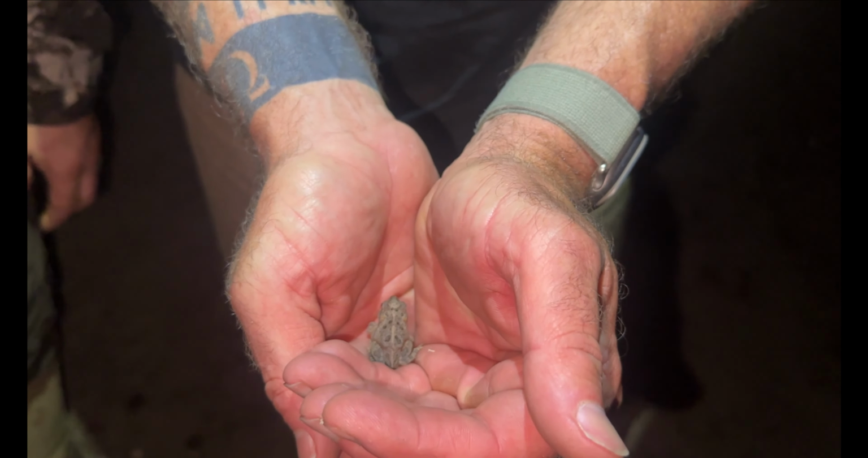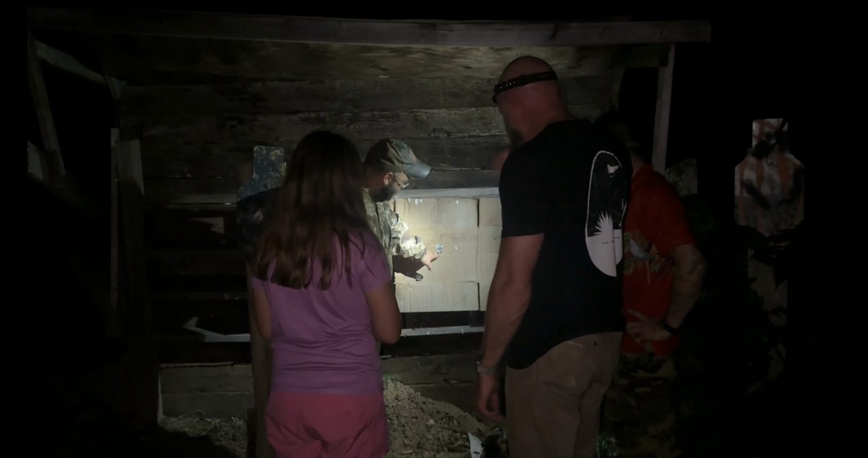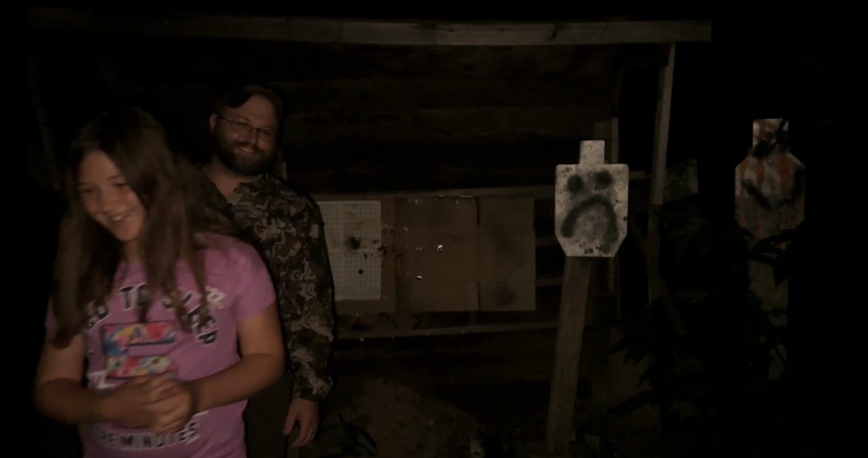I guess it's a toad. What's it do? It's eating mosquitoes. That one's you. This is a professional hunter. Yeah. And this is an 11-year-old girl. So do you shoot like a professional hunter, or does Todd shoot like an 11-year-old girl? Yep, I love to be an 11-year-old girl.